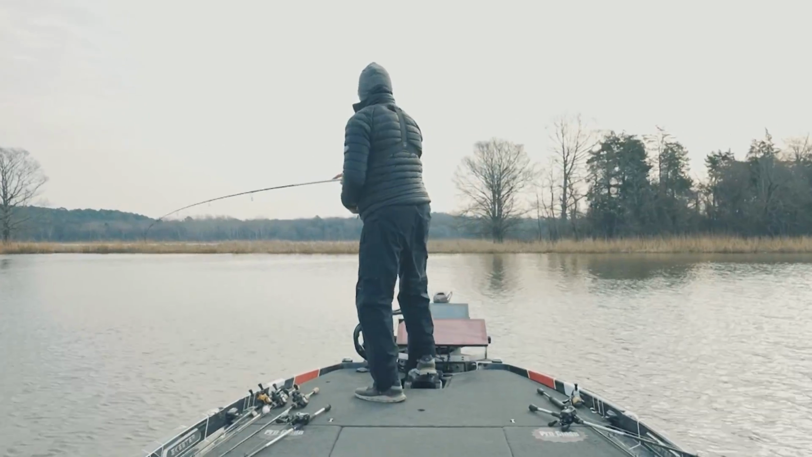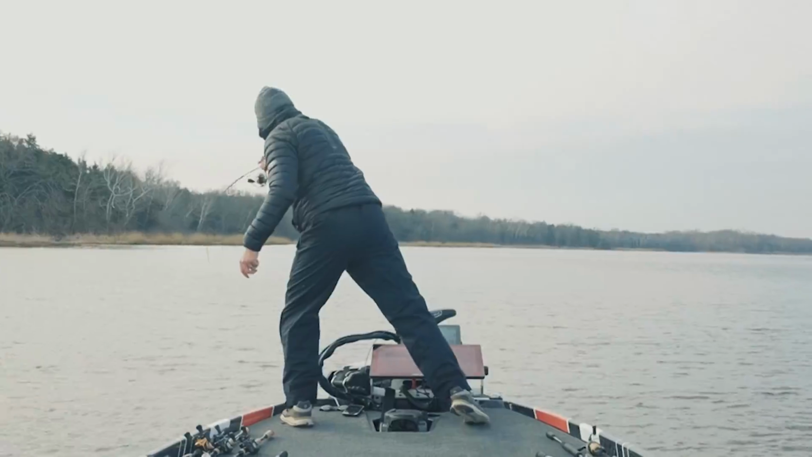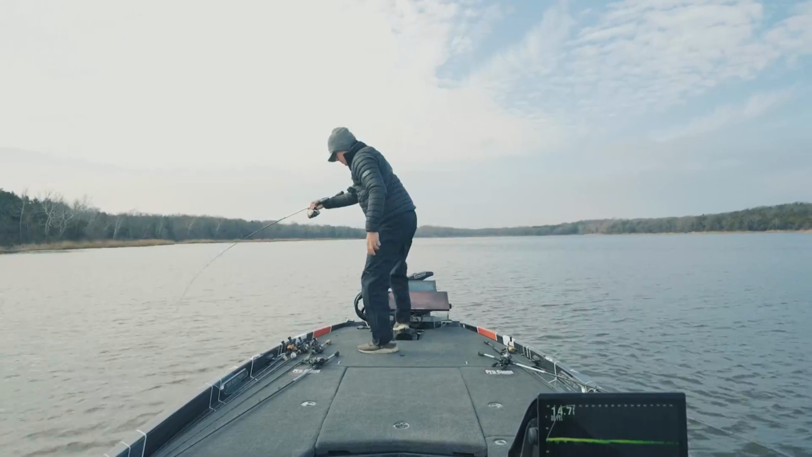Is it big? What do I have? And how big are you? Oh no. No, no, no, get off the trolling motor. It's bigger than I thought, y'all. Bigger than I thought. Much bigger than I thought.